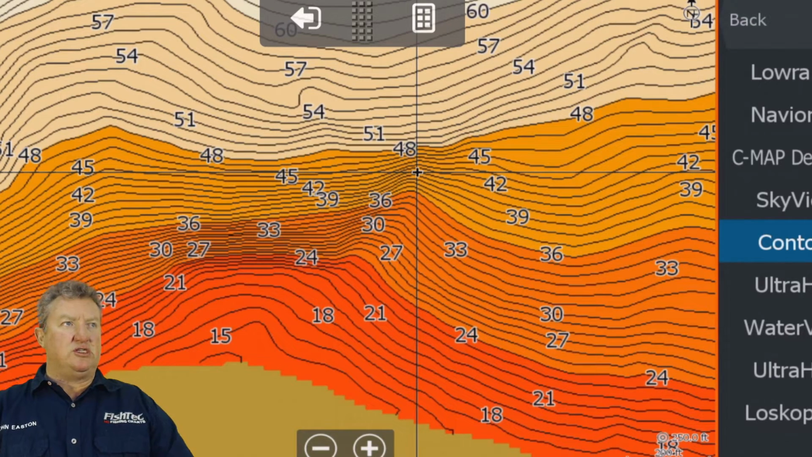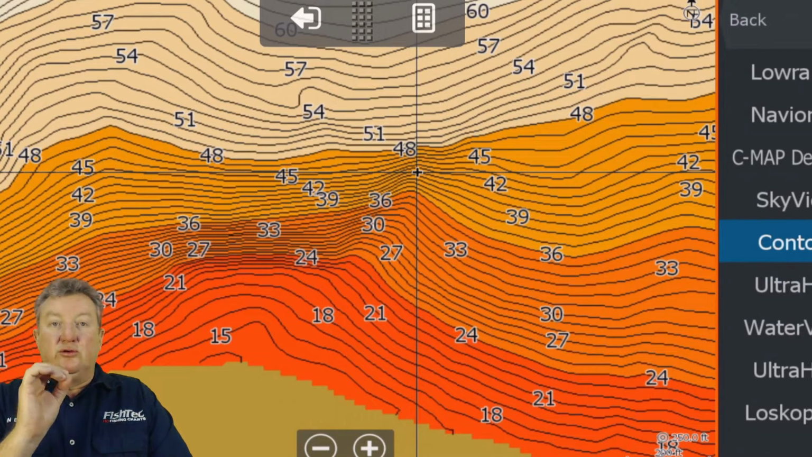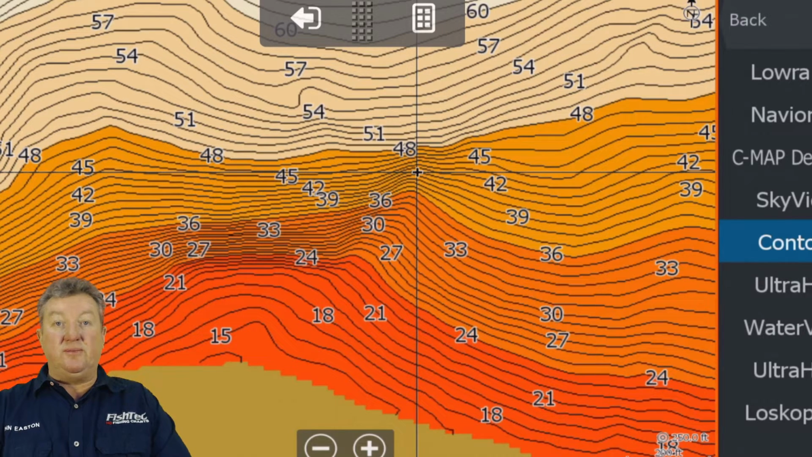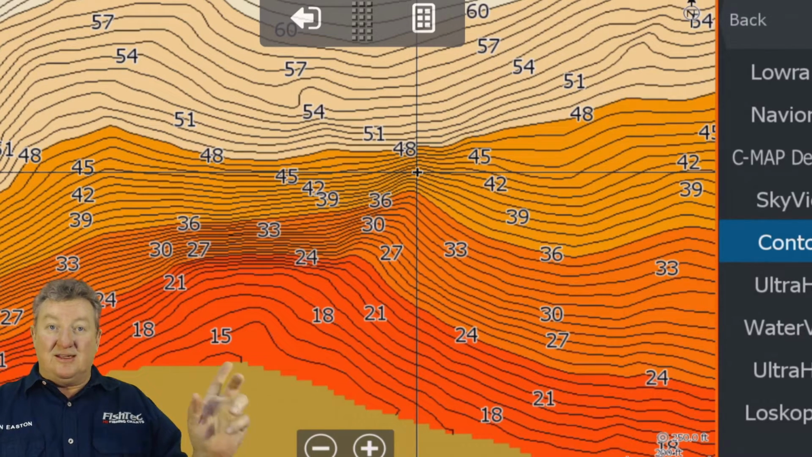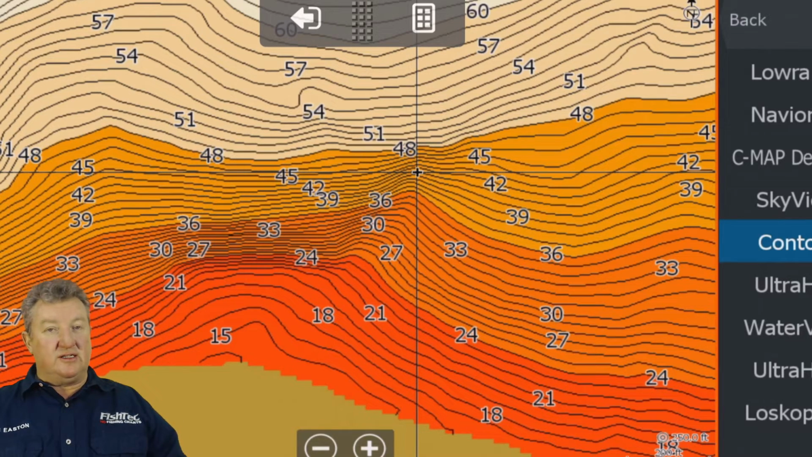You're probably thinking, why is he talking about fishing so deep? I'll tell you why you want to fish deep on Loskop, because it's so clean. When that wind is not blowing, I can't believe how beautiful and clear that water is. That means that fish can see you. And I can tell you, if that fish isn't spawning and he's not there looking after his nest, he's not going to sit there in the shallows.